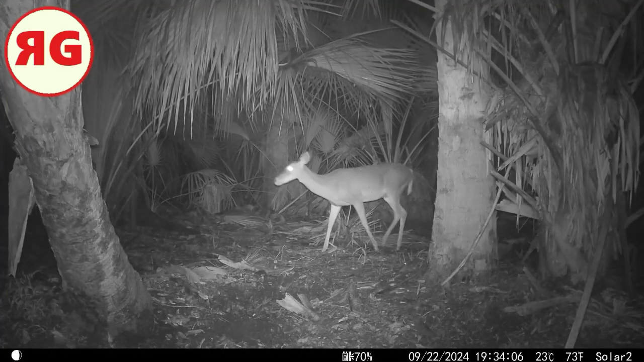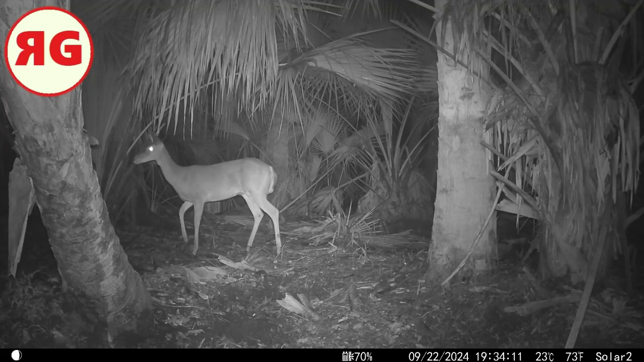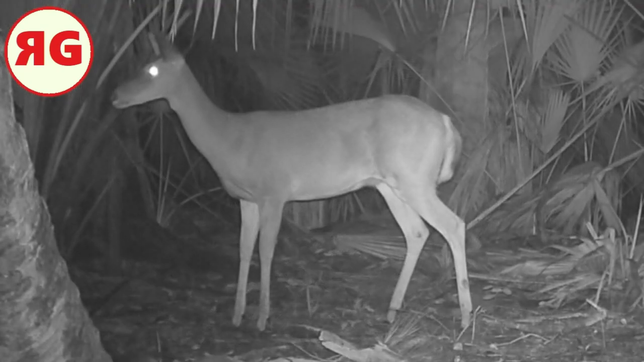Another doe, although that one does look a little bit heavier. Maybe, well, no, that would be a doe this time of year, yeah. Without antlers, it would be a doe, especially that size. Just frozen, man. They just freeze.